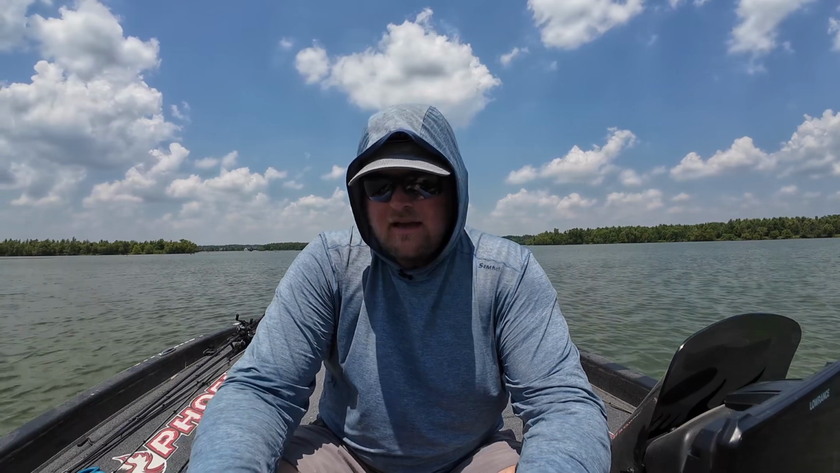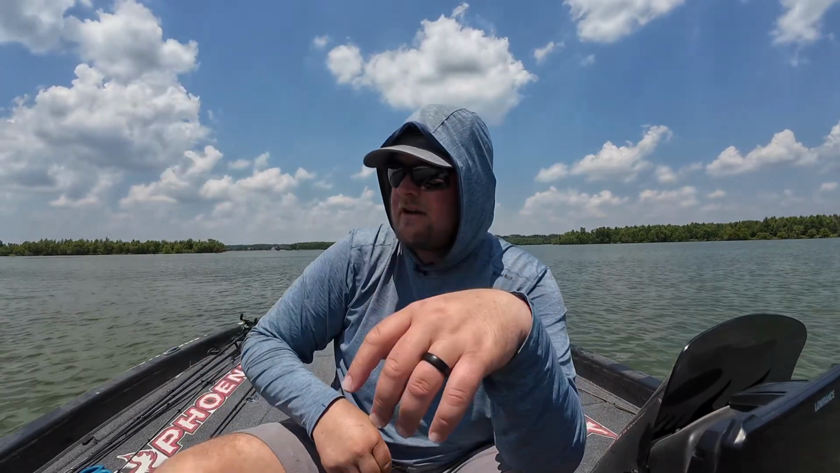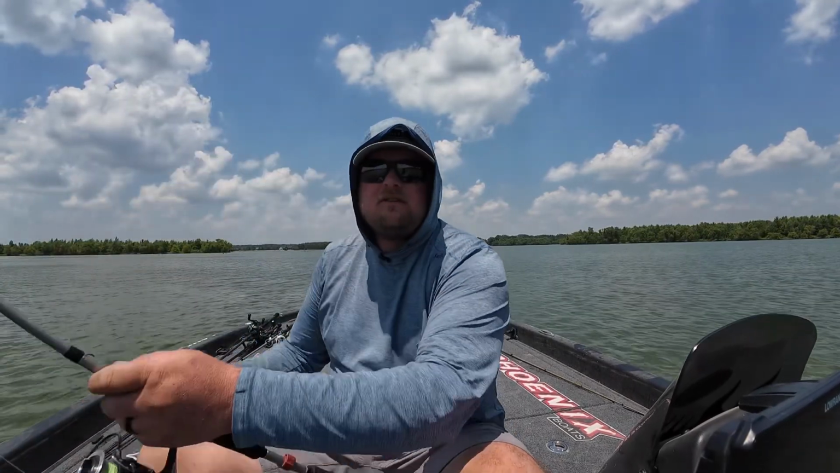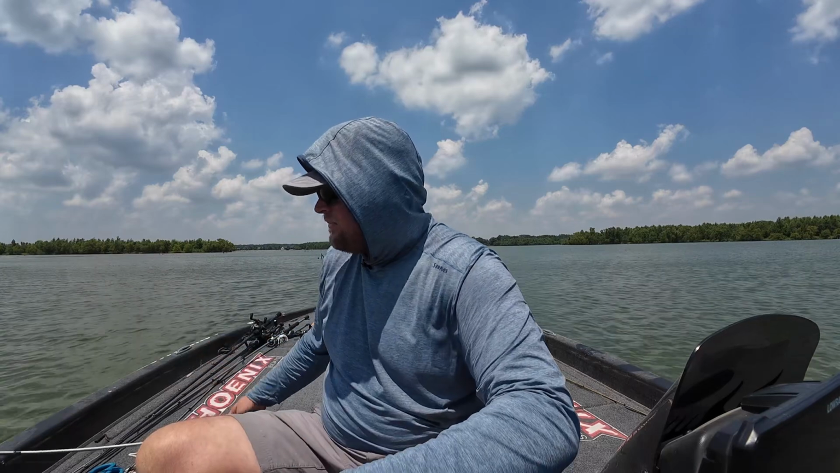But anyways, the whole point for today is fishing this timber. I'm going to turn Active Target 2 on. Hopefully we can get some good sonar recordings and you guys can watch the fish react to the Neko rig. So let's get started. We're using spinning gear. All of the tackle is going to be in the description below, so check that out if you're looking to buy any of this stuff.